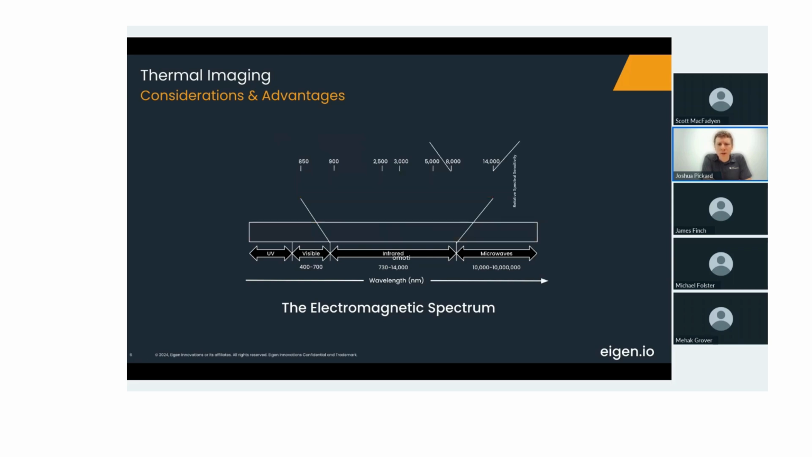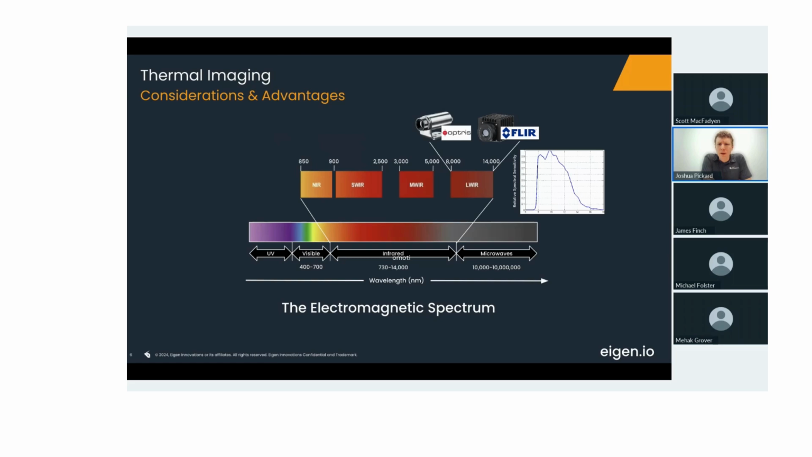You can go to the next one, Scott. So long-wave infrared is really the wavelengths that a lot of industrial thermal imaging cameras operate at. So that 8,000 to 14,000 nanometer range.